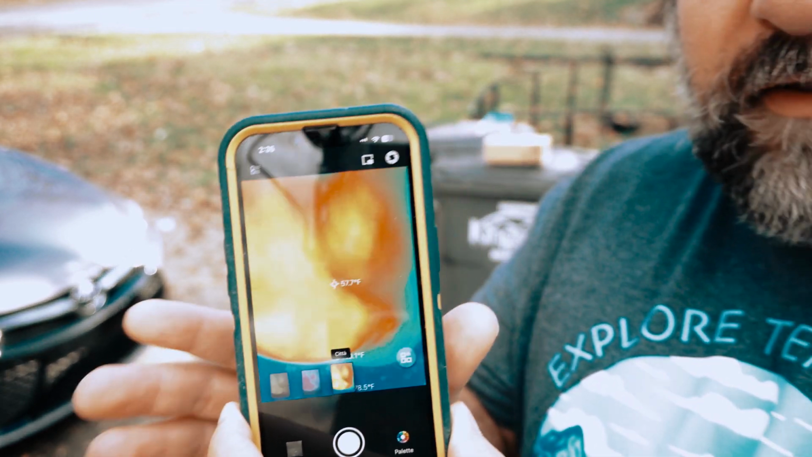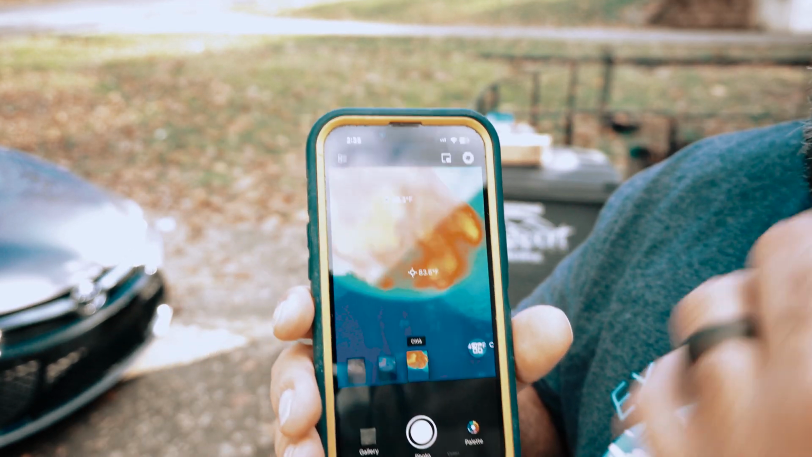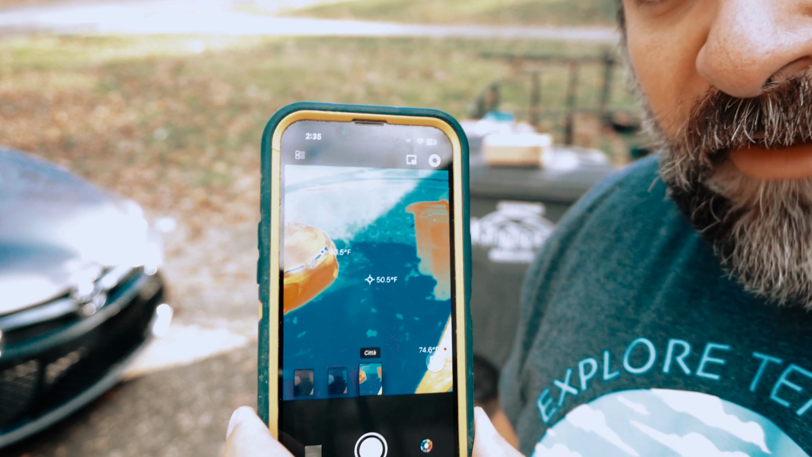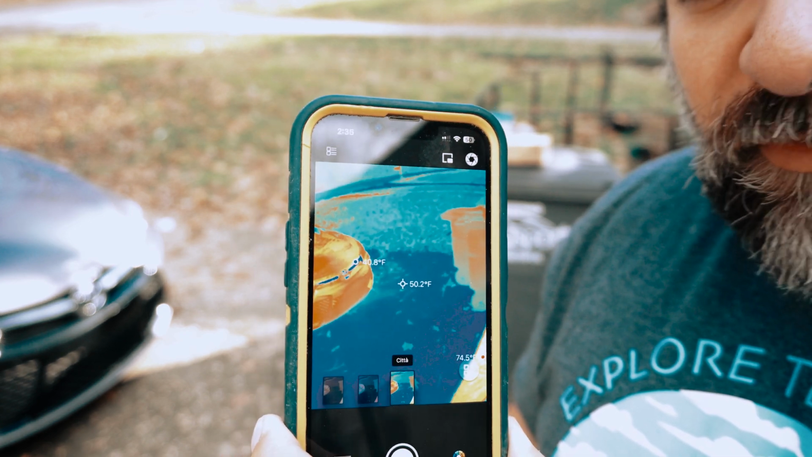This to me, I think is pretty useful because you can use it for just identifying hot spots, cold spots a lot quicker, and it gives you the actual temperature of that spot as well. So this is really cool. I really like it. I think it's going to be super useful for the main channel, but I think it's neat enough to show you guys here on TM Practical as well, so that if you're interested in getting a thermal device, this might be the best way to go.